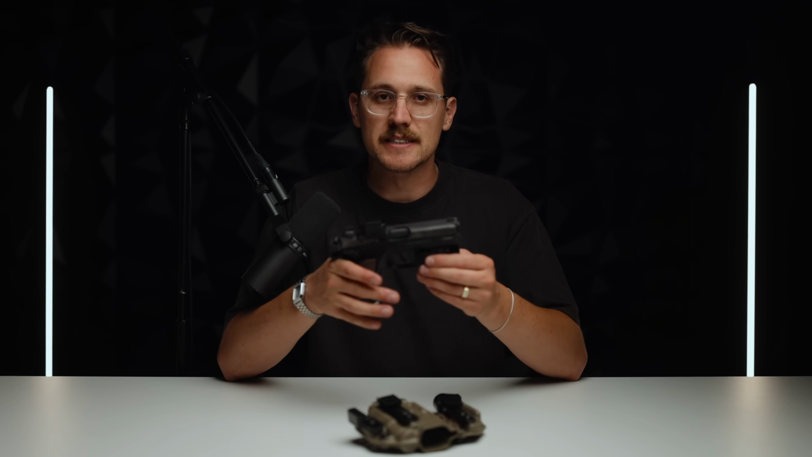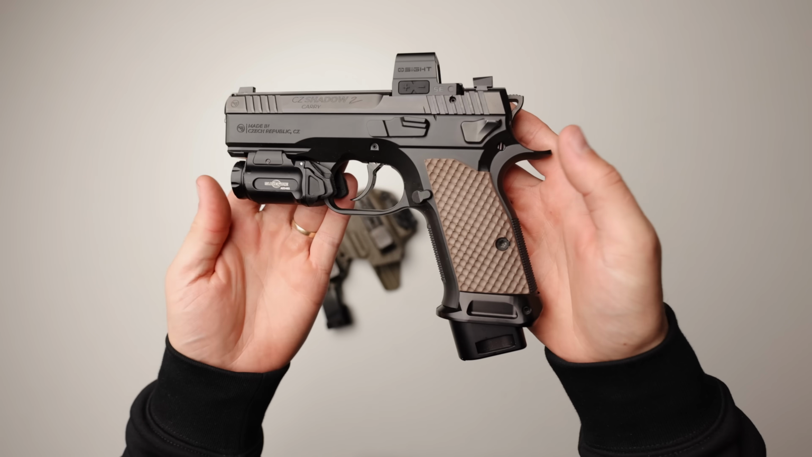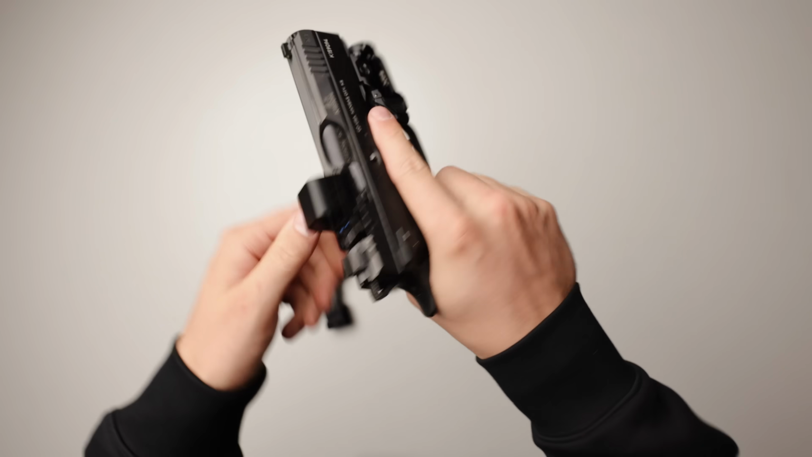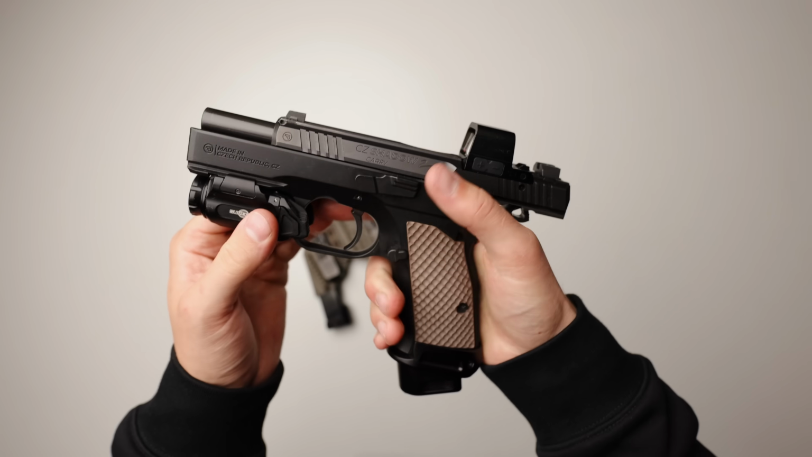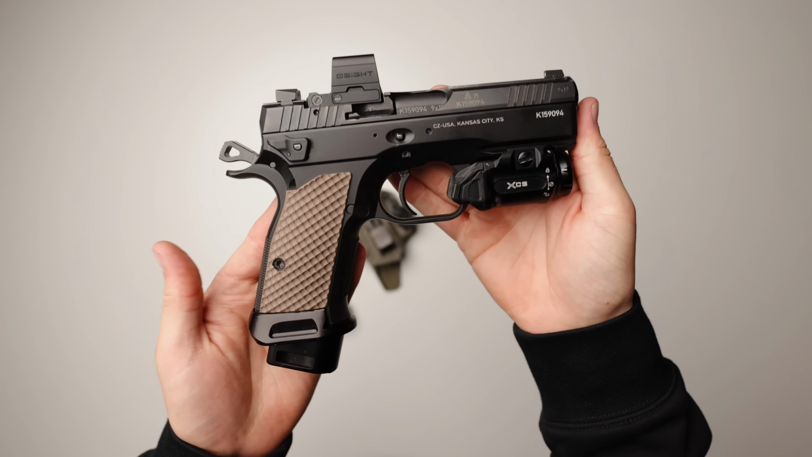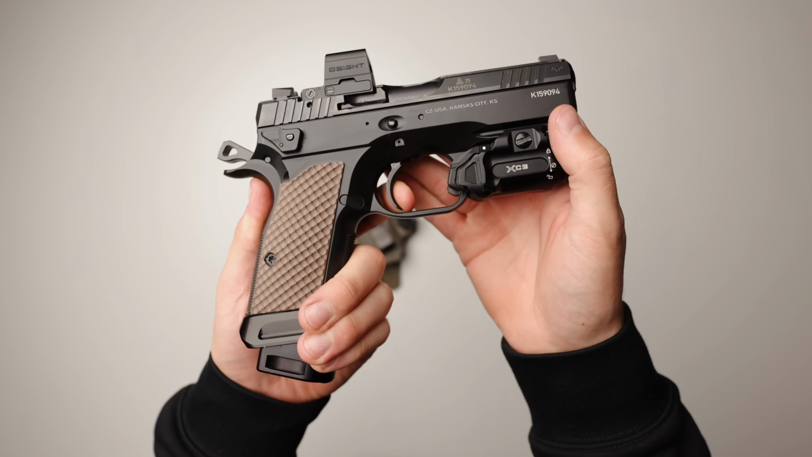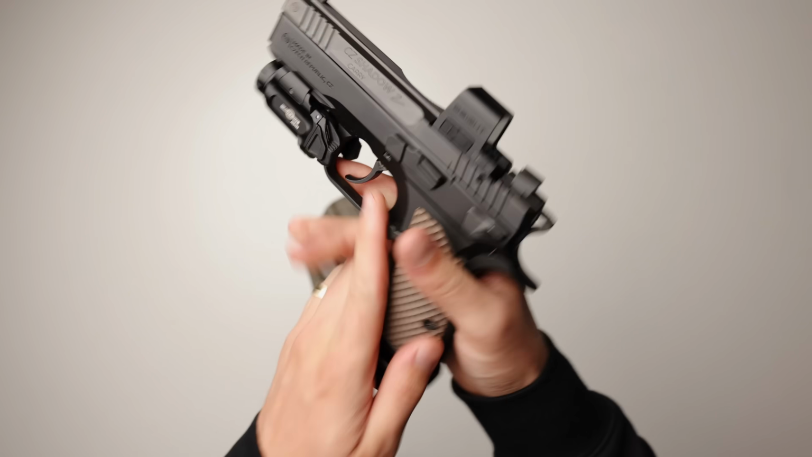Let's get into this setup. Starting with the base, we have the CZ Shadow 2 carry, and so far I've been just so impressed with this thing. This is definitely one of the ones where you don't really need to do anything in order for it to be fantastic out of the box. It shoots beautifully, the action is smooth and amazing. Just very impressed overall, but you know me, I had to add some things to make it better for me.